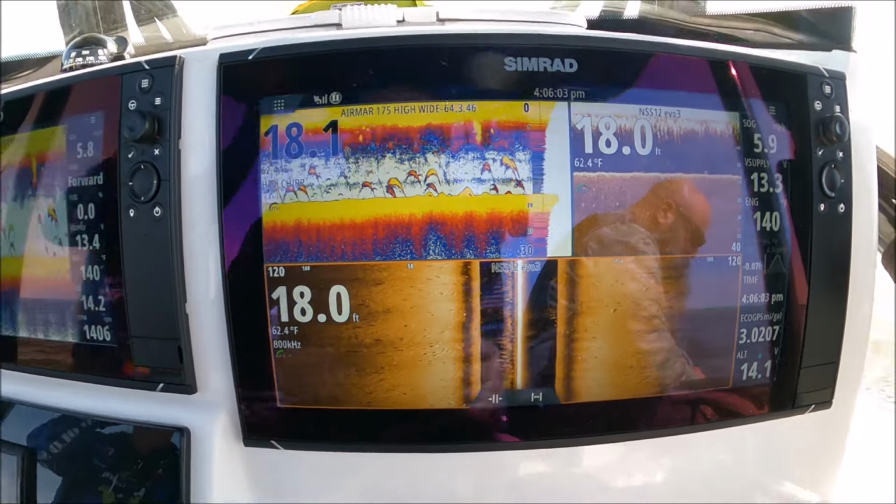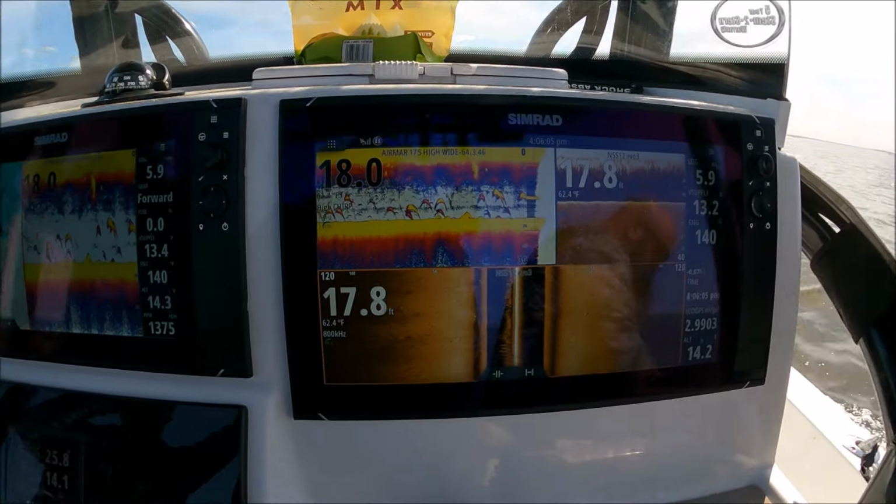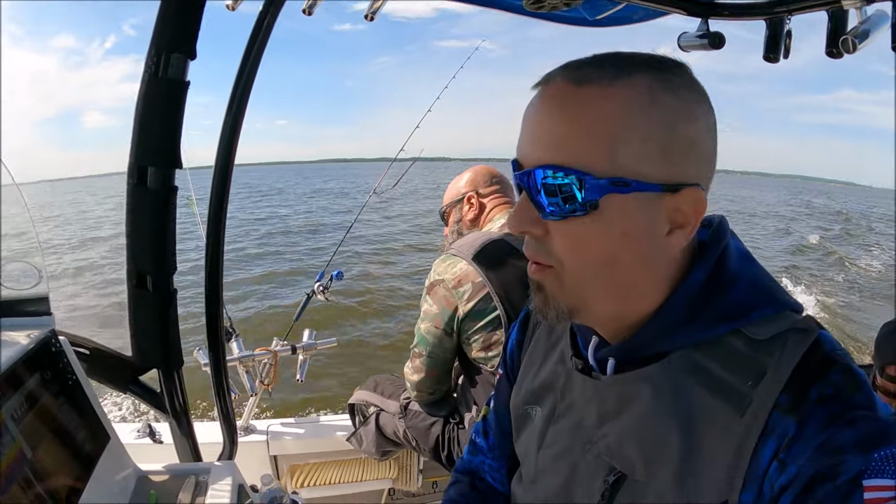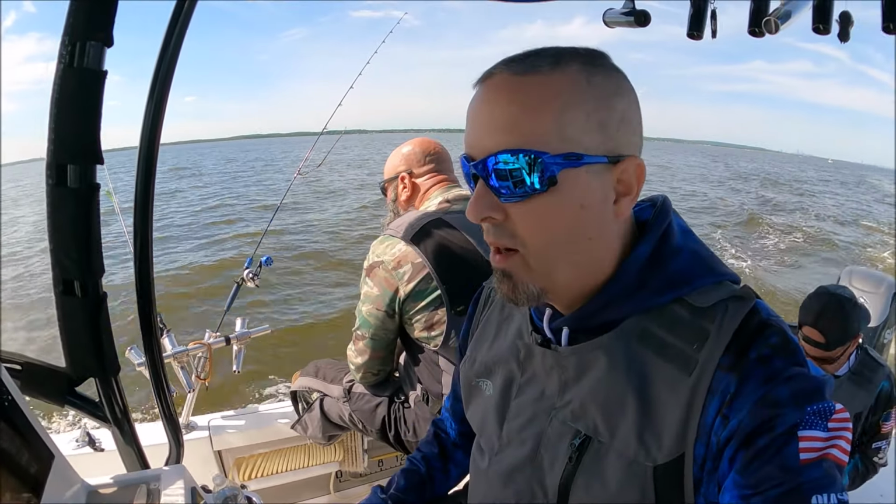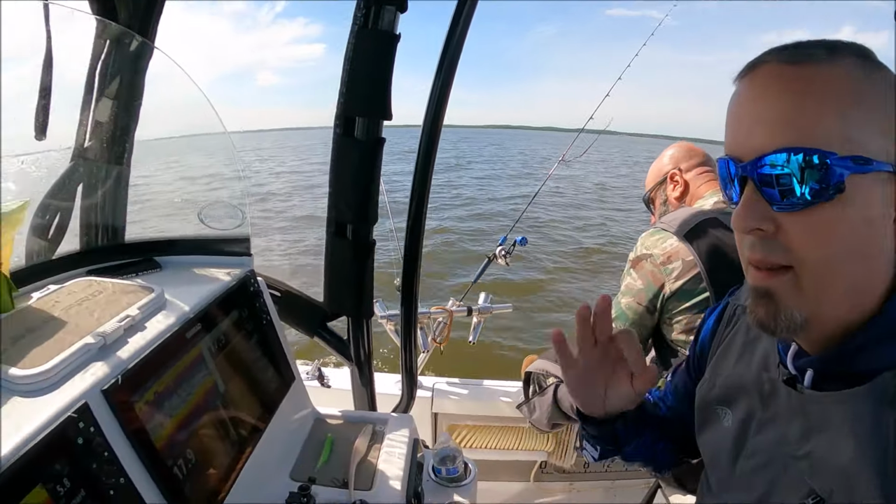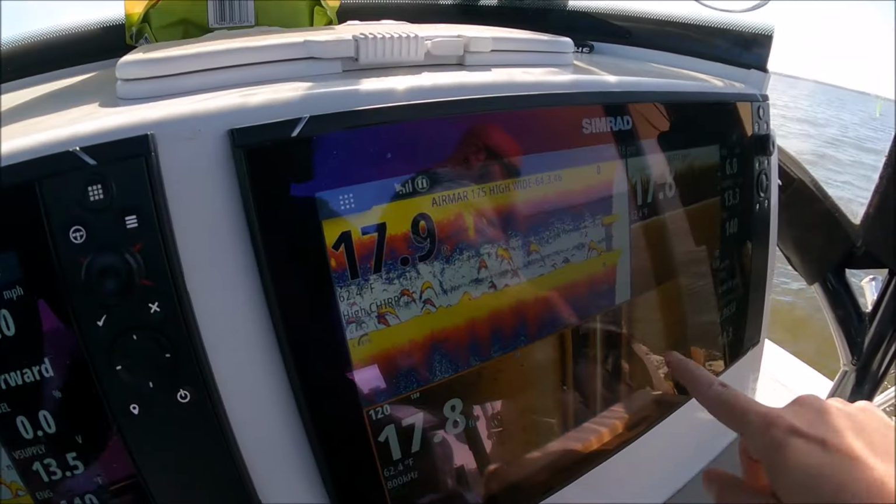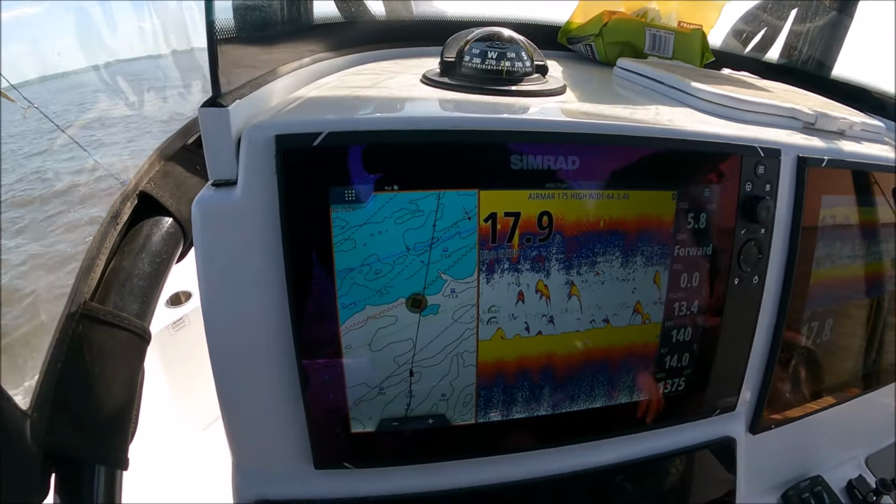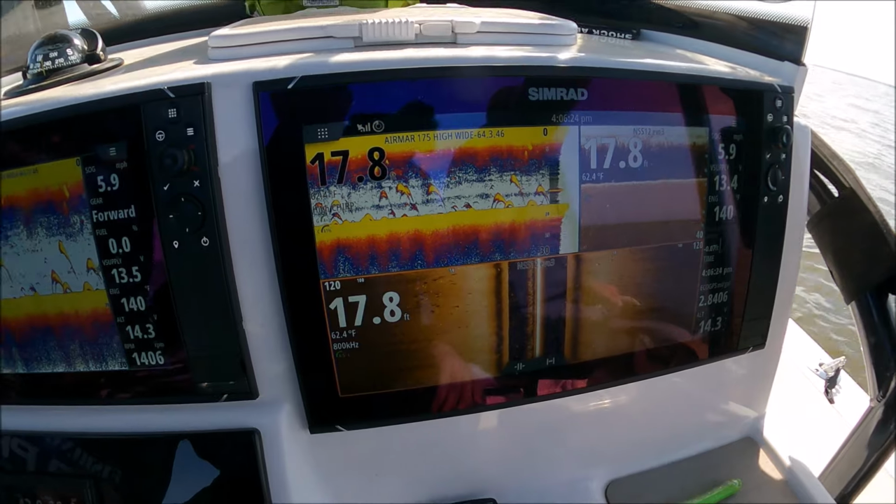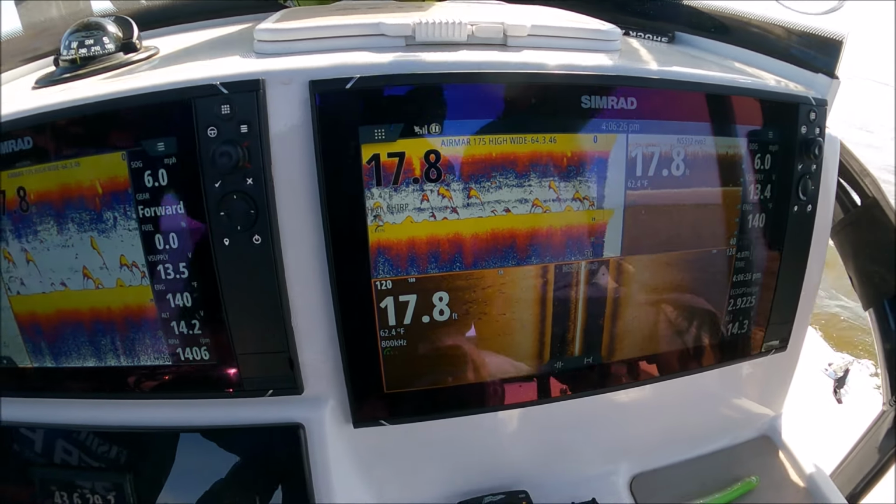Guys, I can't stress how important scouting is, to look. I know you guys want to get your lines in the water, man. I do too, we do too, but if we dropped in on our first fish that we saw, we'd be sitting on pretty mediocre stuff. Let's look at that, left and the right under the boat. We're going up current, upwind of this, and as long as we mark it, I'm gonna keep going so we get a nice long drift through here.